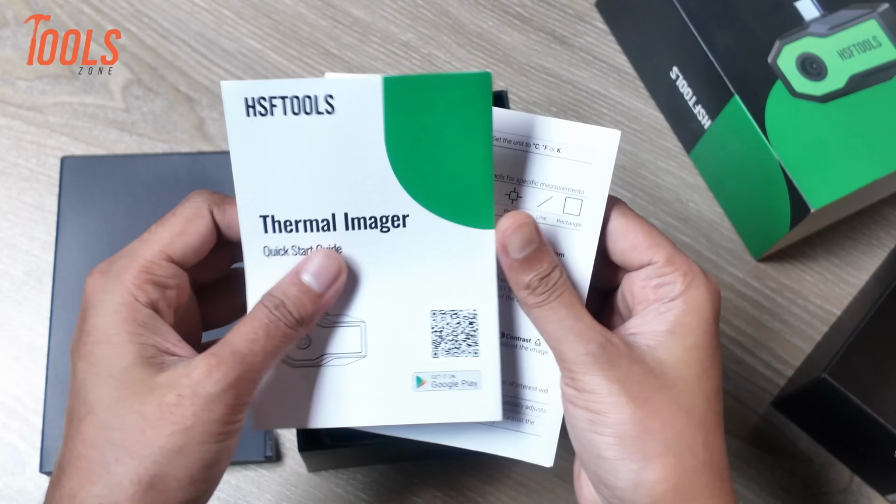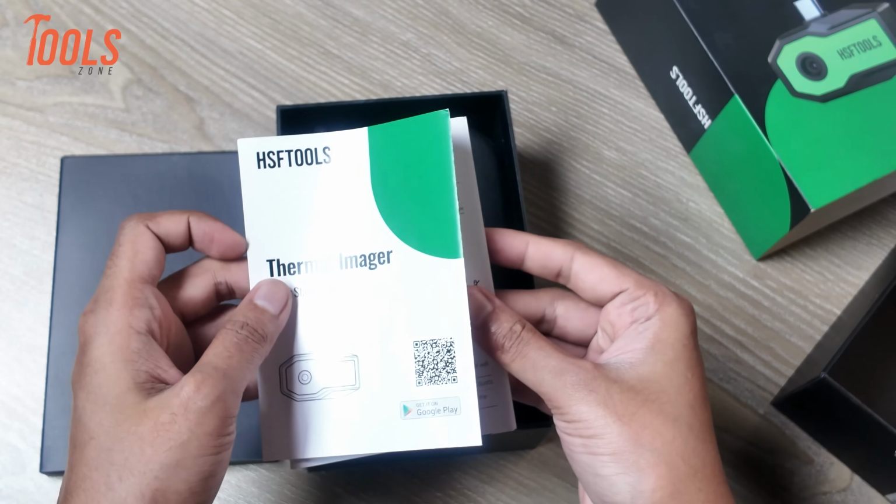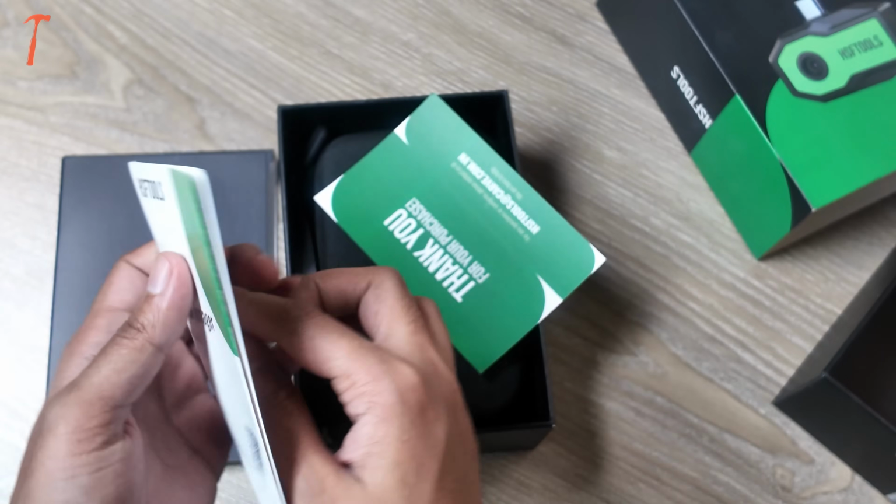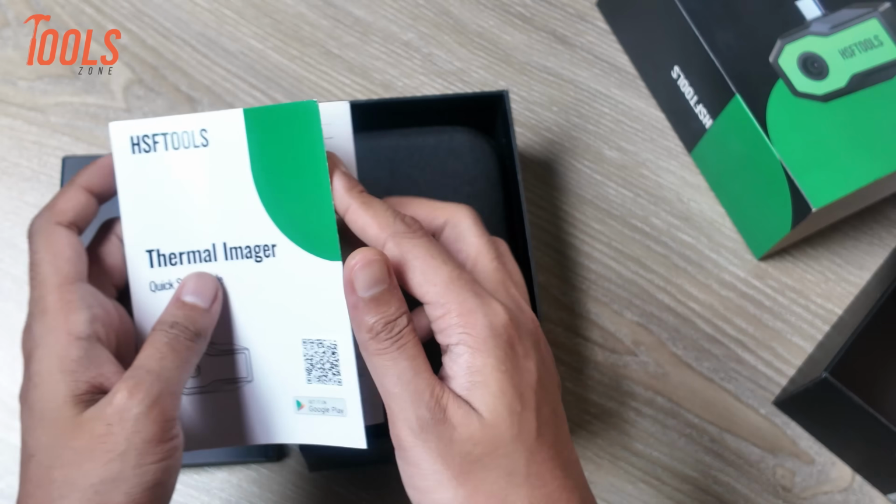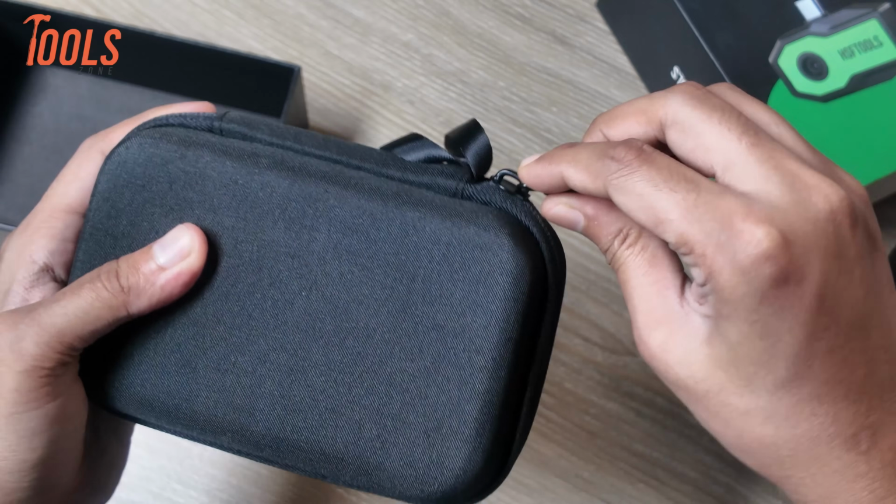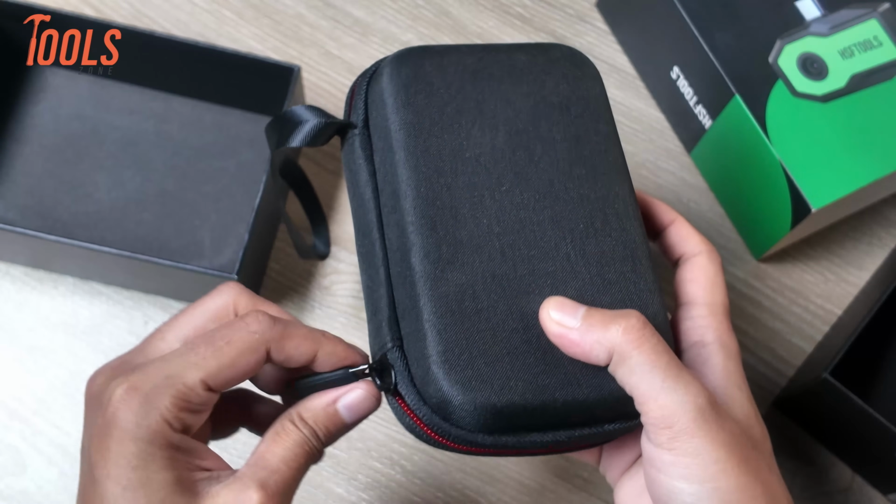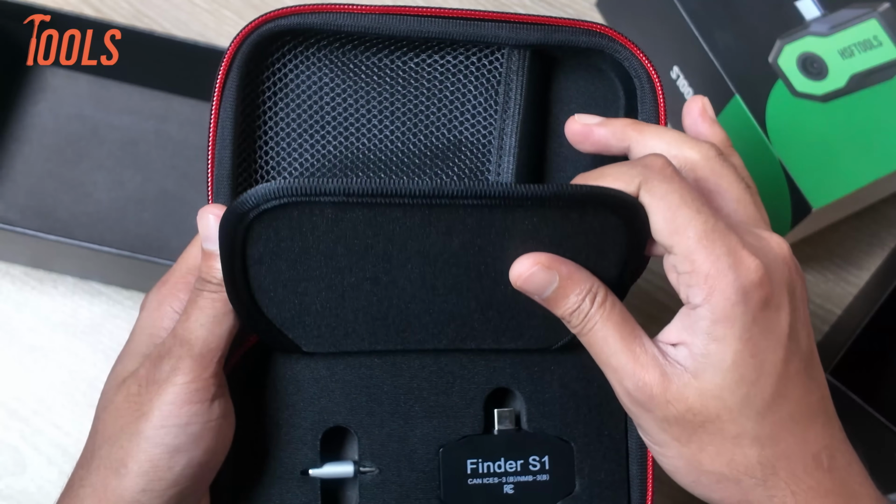First, we get the user manual. Since this is a thermal imager, it comes with a dedicated user manual. Along with that, there's a thank you card for the purchase. We also get a very nice carrying case. The case feels most likely made of nylon. It has a zipper and a nice storage compartment.